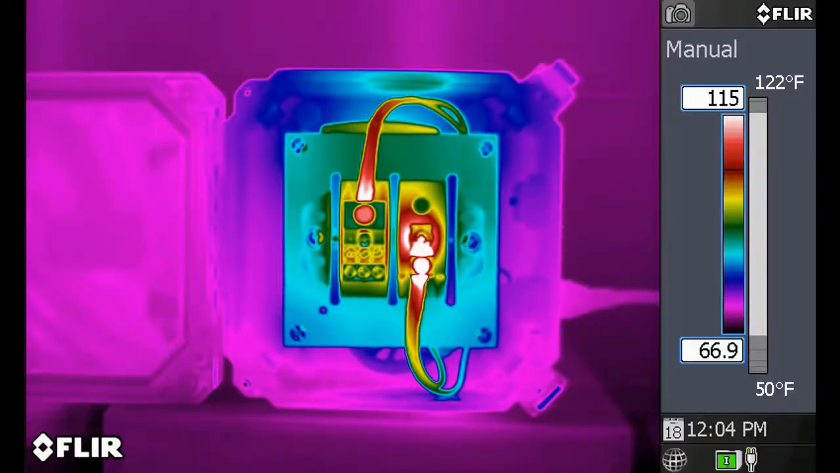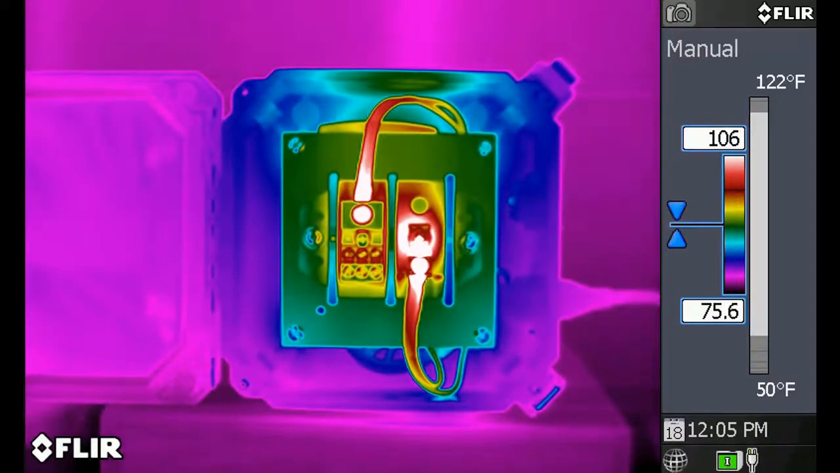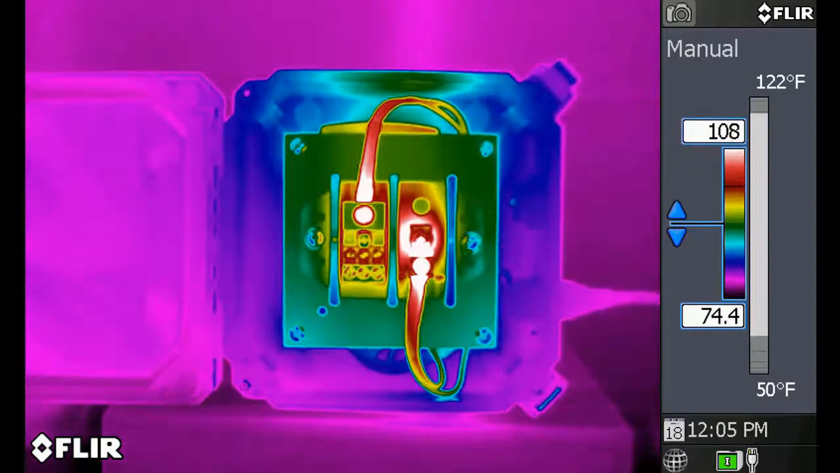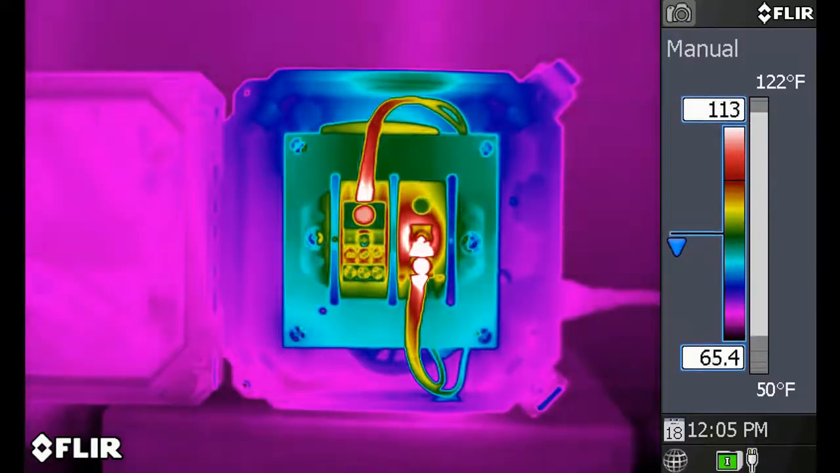Selecting manual will allow you to customize the scale settings. In manual mode, you'll see that the scale numbers will highlight. Push the joystick left or right to adjust the span or width of the scale. Pushing left moves the numbers closer together, narrowing the span and increasing thermal contrast. Pushing right moves the values further apart, increasing the size of the scale and decreasing thermal contrast. Moving the joystick up or down changes the level, which is similar to adjusting brightness.